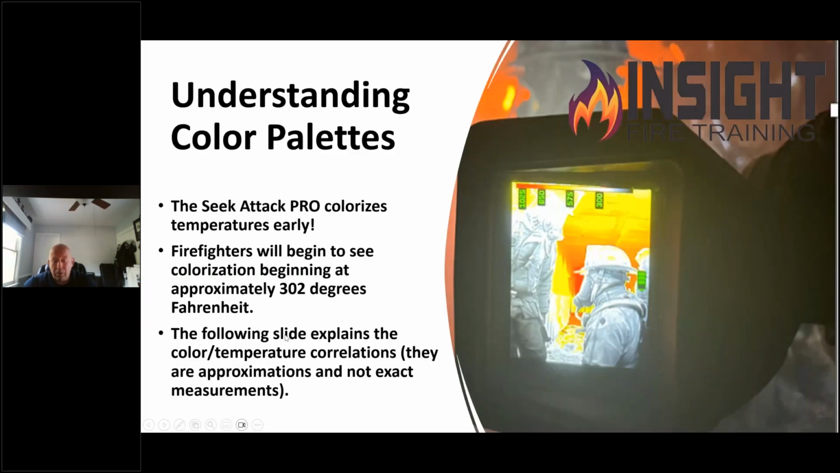These are the things we want you to understand. We want you to use the camera to your benefit and know up front. There is no perfect camera, but the Attack Pro performs in a way that can make your life easier, smarter, safer, and a lot less frustrating because it colorizes that environment early. And no matter what my thermographer friends say, firefighters don't respond to grayscale.